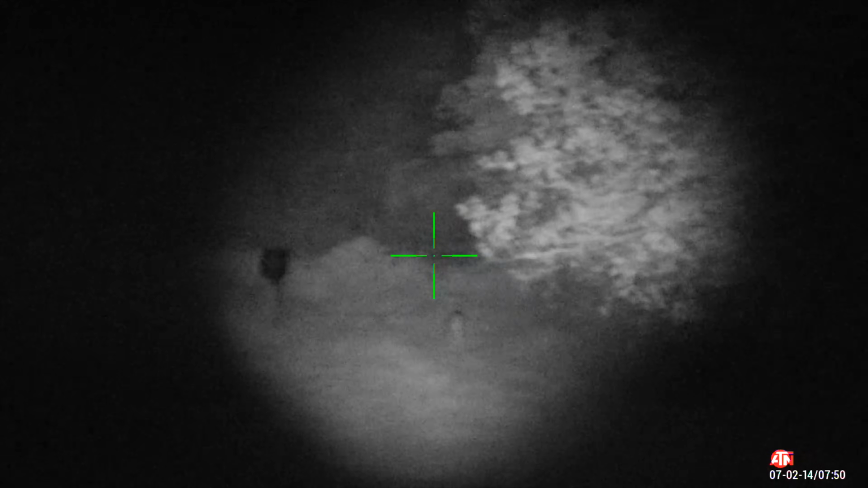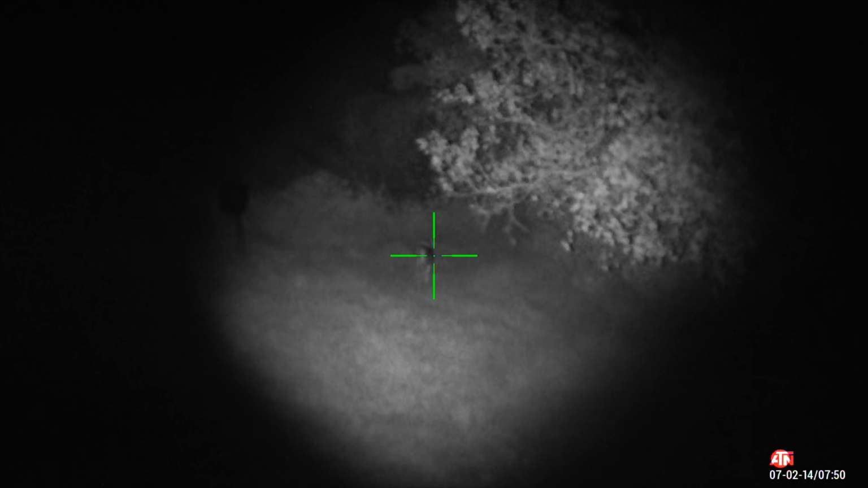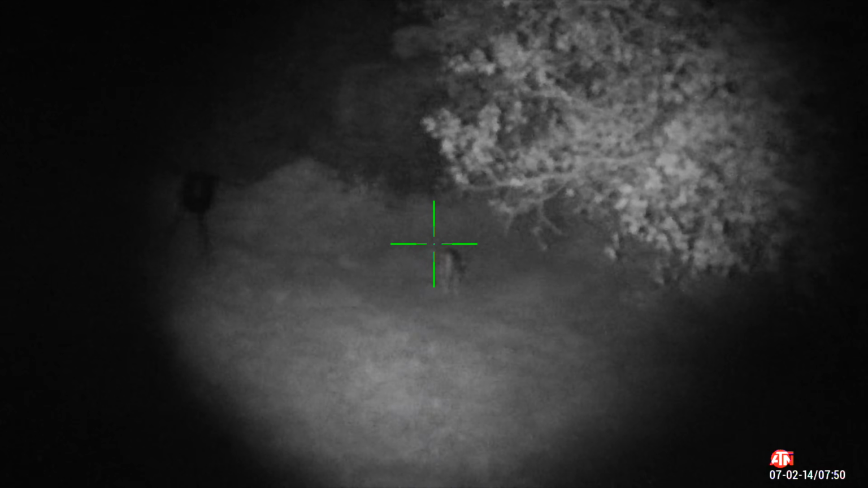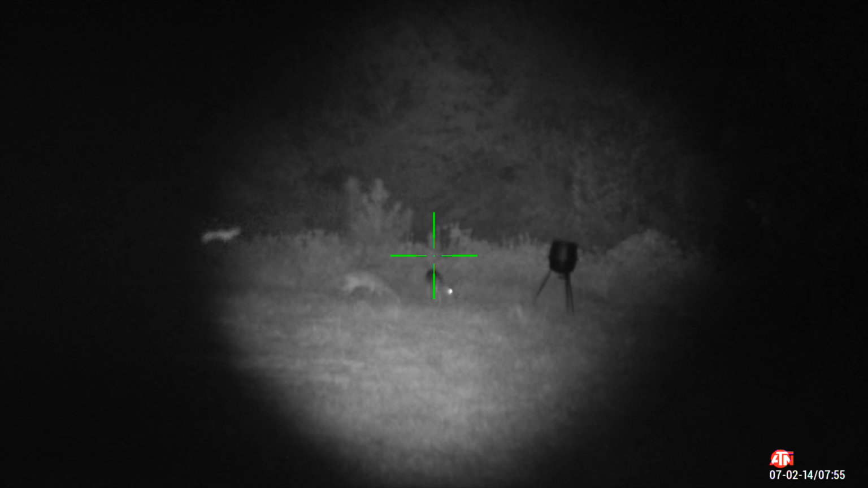The next thing that came out was a doe that came up right next to our blind. Right after she came out, she started eating the corn around the ground. We had another group come out. Then all of a sudden, they disappeared because something was coming into the woods on the backside of the feeder.